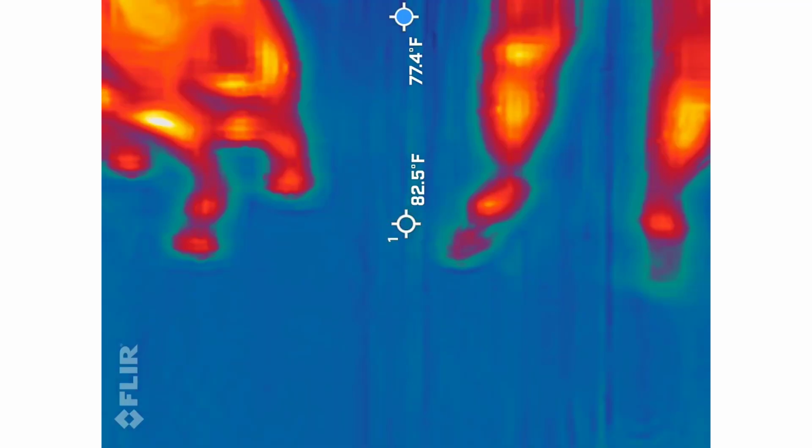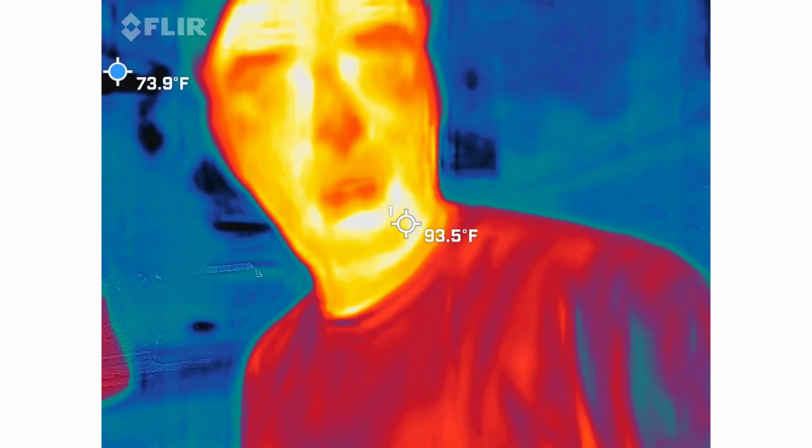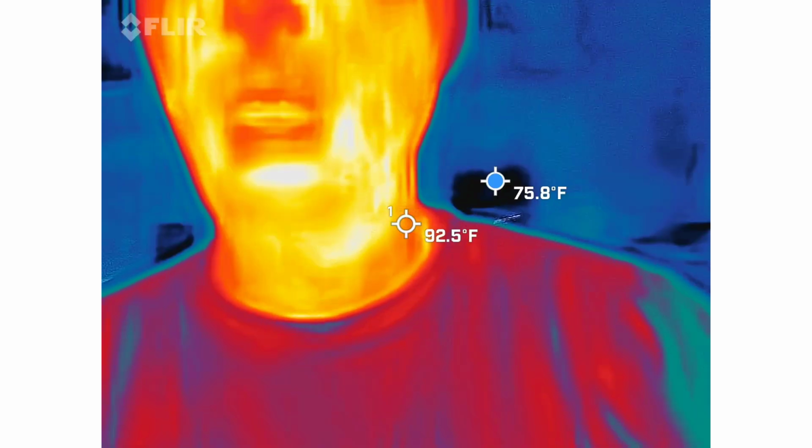The first device we're going to be using is thermal imaging. So you should be able to see me in there. I'm the red, orange, and yellow guy.